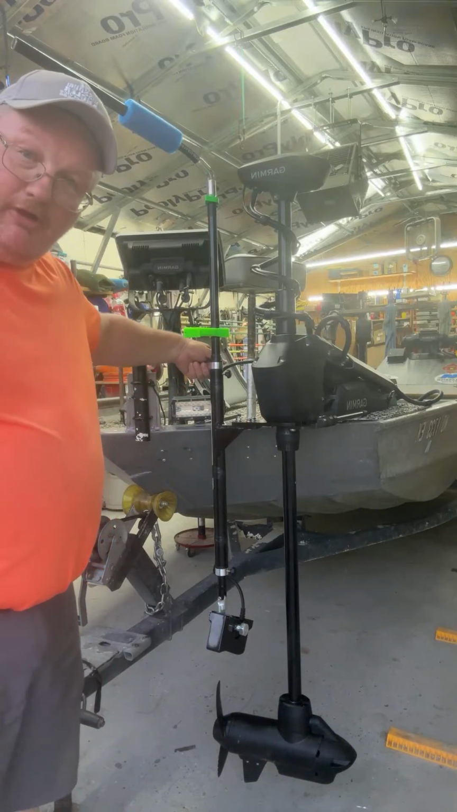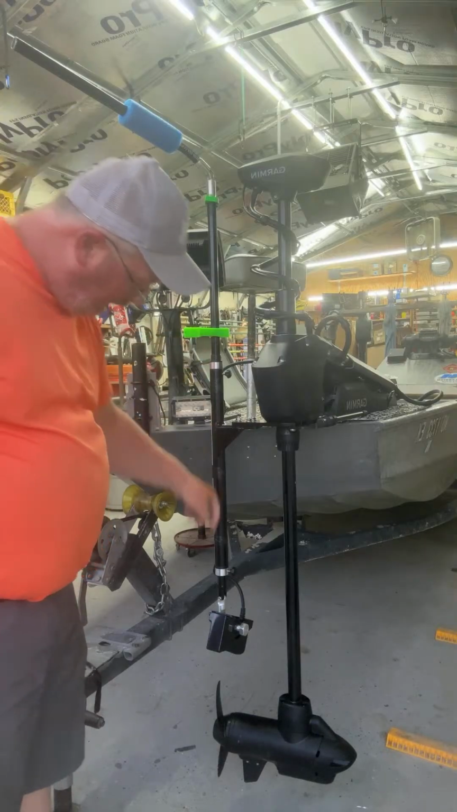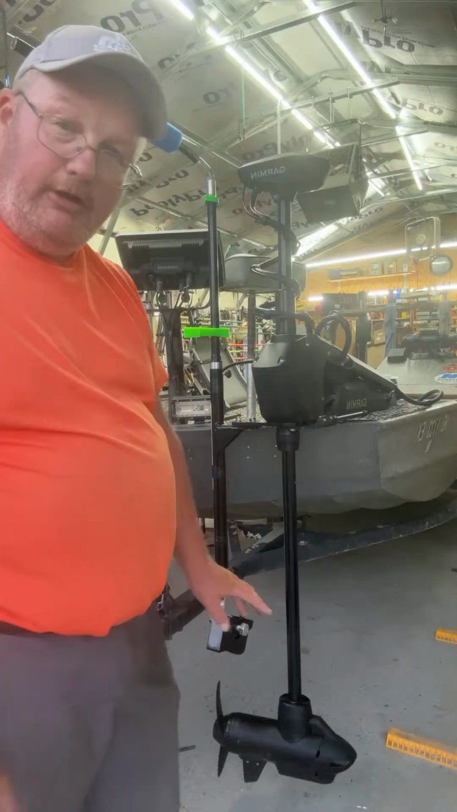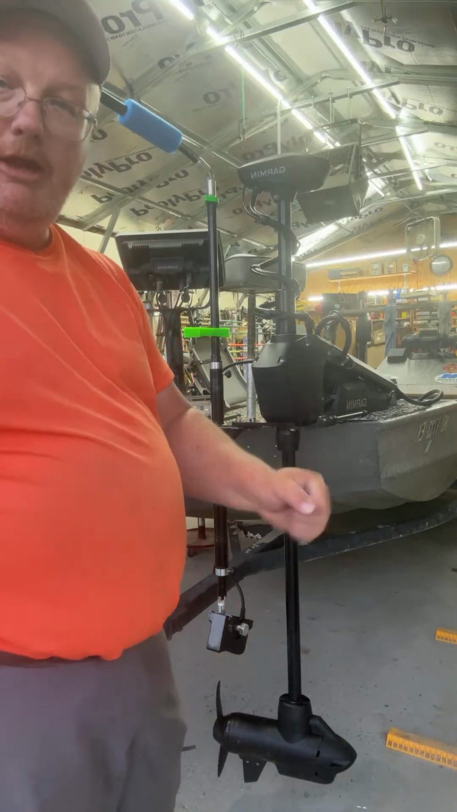They work by a little pressure knob. I had it what I thought was tight, and it slid down, and my transducer was sitting on the prop. Luckily, I wasn't running the motor or anything. I was just playing with it.